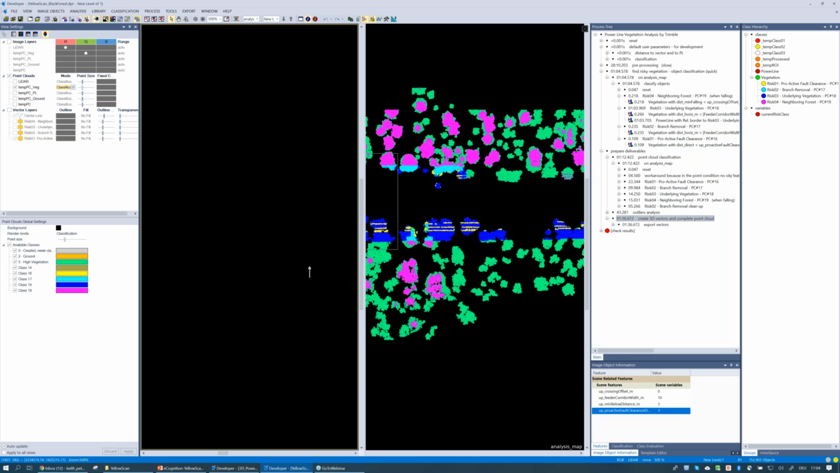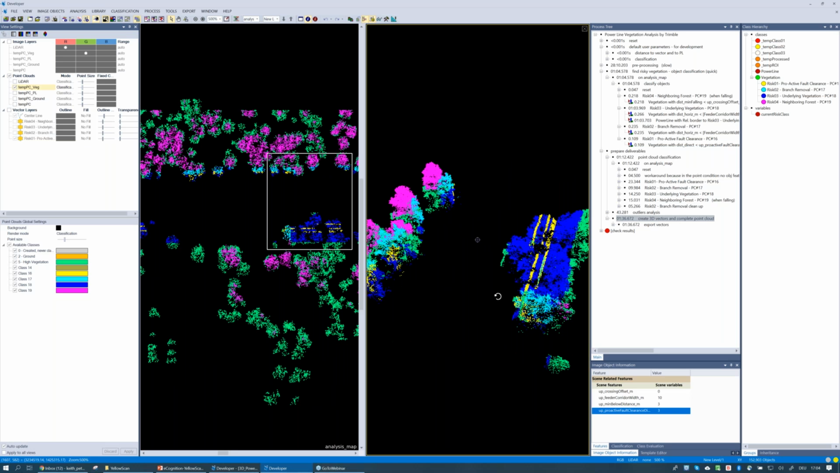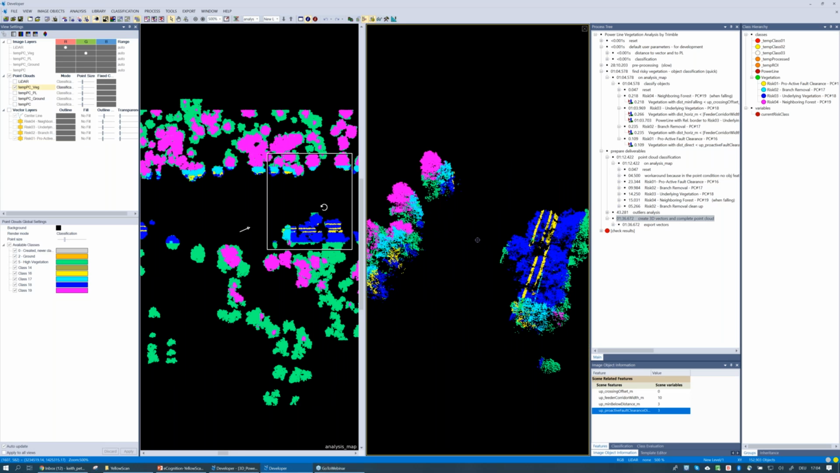Heath, you have some of the trees that are green, and then some of them have that kind of purple in the center. What's the difference between that color scheme? So we have this, so a tree, say up here where my mouse is located. So these are trees that are located outside the corridor, but are still at a height where they could pose a risk in falling and touching the transmission line. That's what this cyan purpley color is.